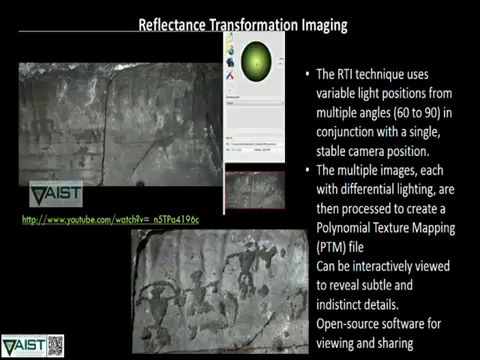The other product from the same area that we did was utilizing reflectance transformation imaging. What RTI does is you have the camera in a stable position, and you're taking images while moving light sources. Your light sources are actually moving around at variable angles. In this case, we took 60 to 90 of these stable camera shots.